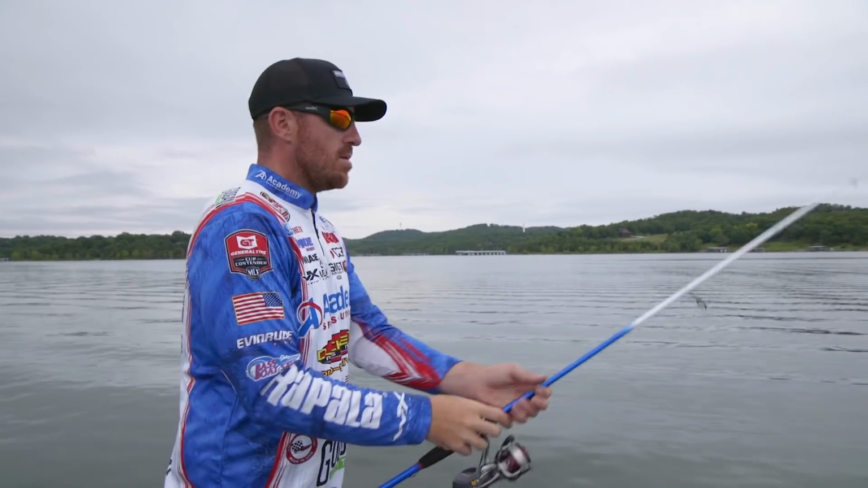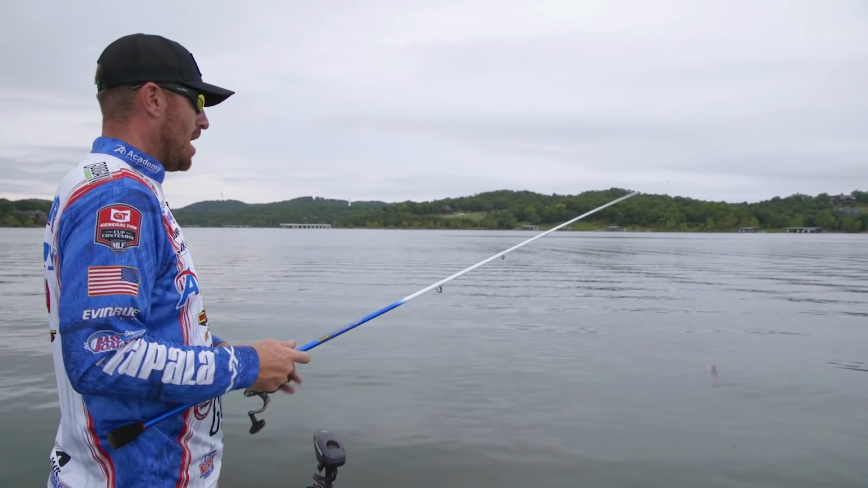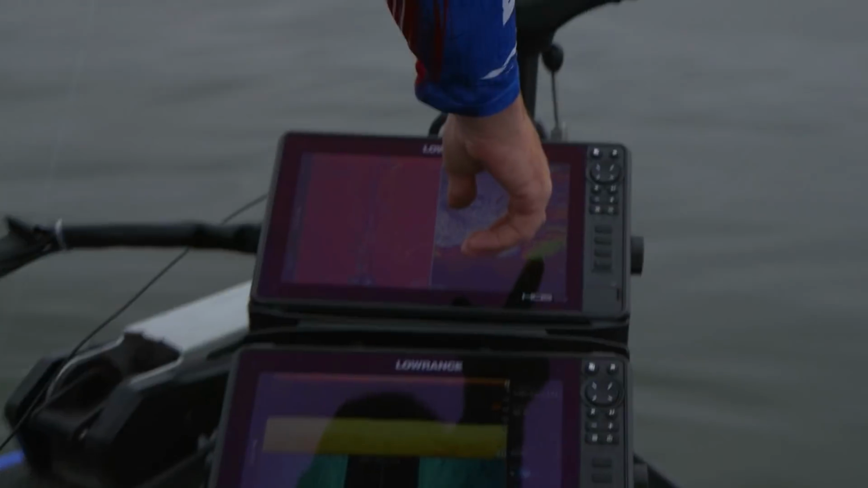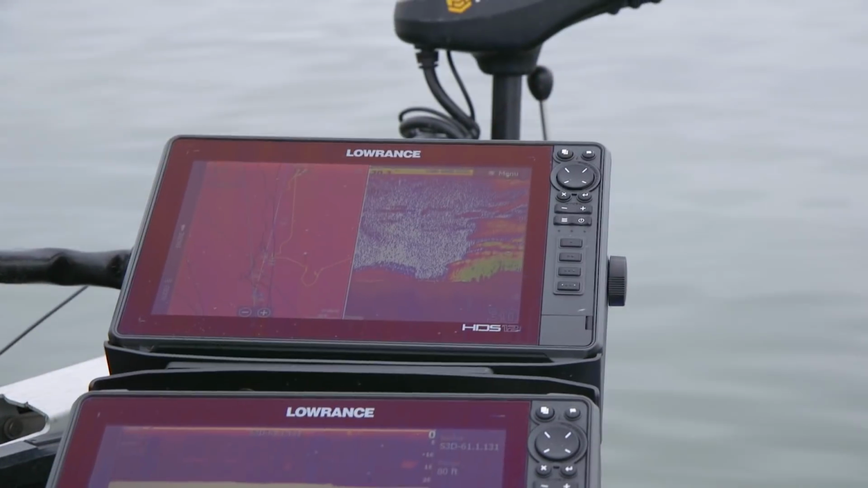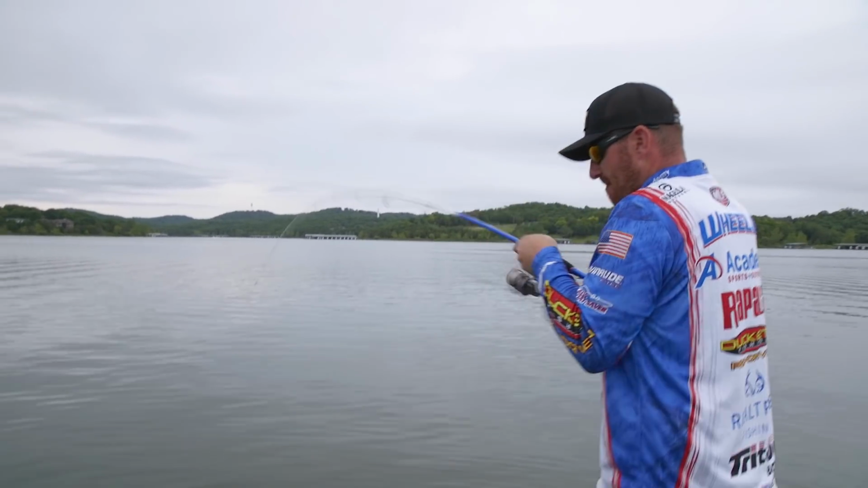So the deal is now we'll slide up here. Before I would leave the spots, I would slide up and let my Lowrance electronics tell me what's going on. So right here's what I'm talking about. You can see them below the bait. If I can get down there quick enough to them, there he is. There he is.